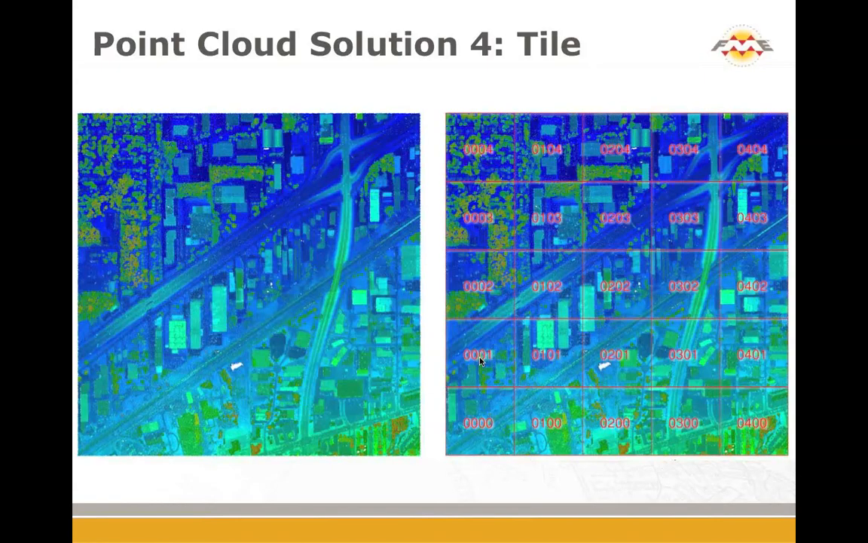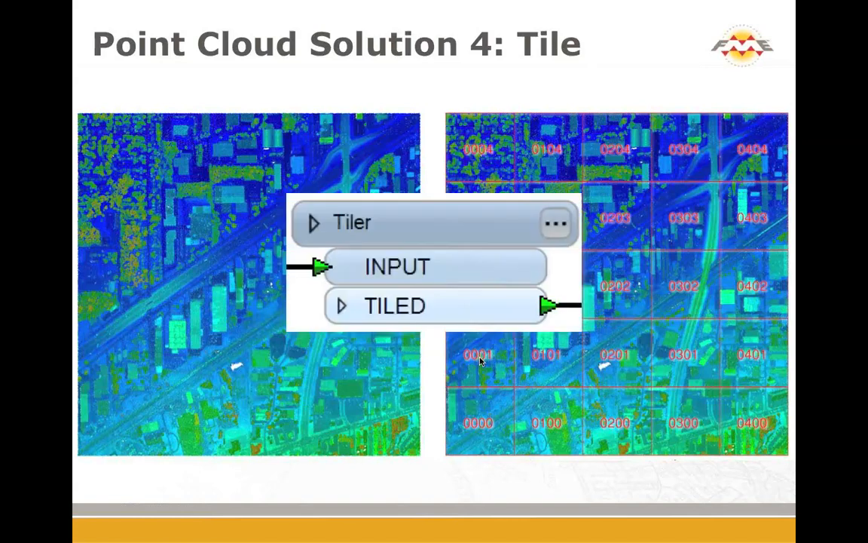Okay, tiling. So this is a very common thing, chopping up a scene into smaller pieces. There's really two ways of accomplishing this. You can do it by clipping a bunch of rectangles or using a transformer called Tiler. So Dimitri, do you have any advice or comments about the tiling operation?